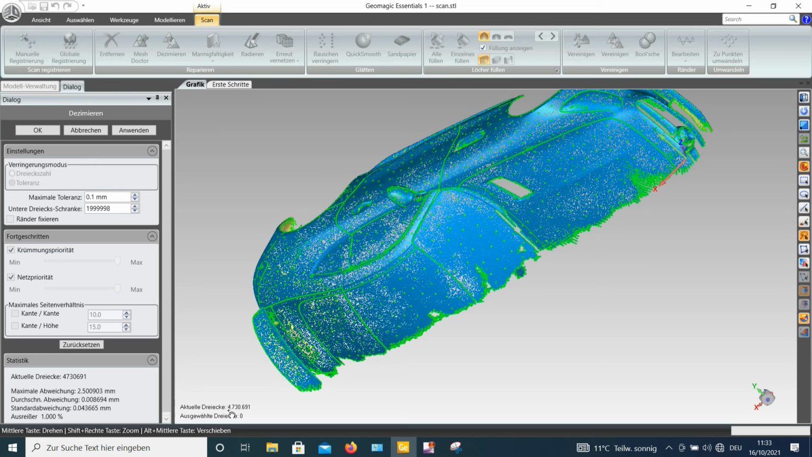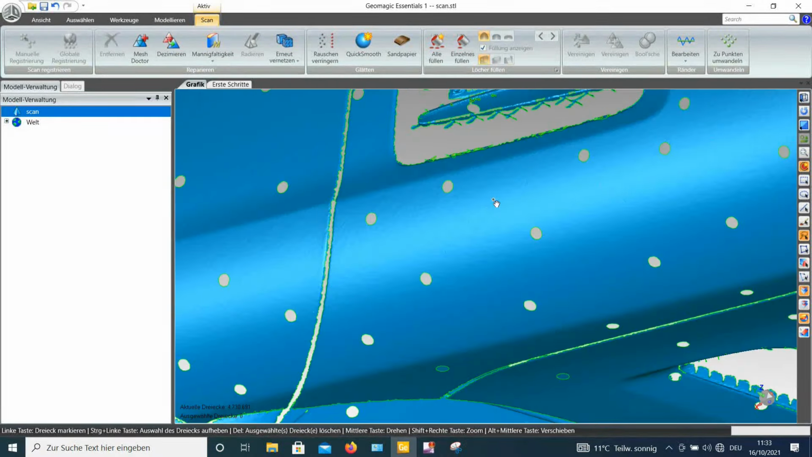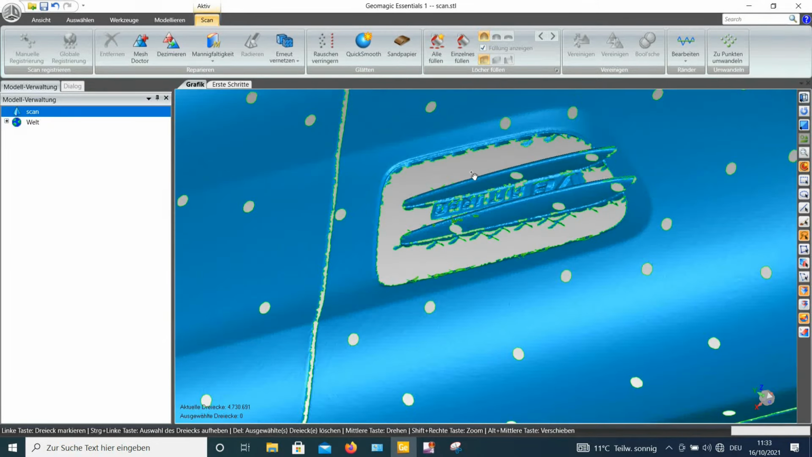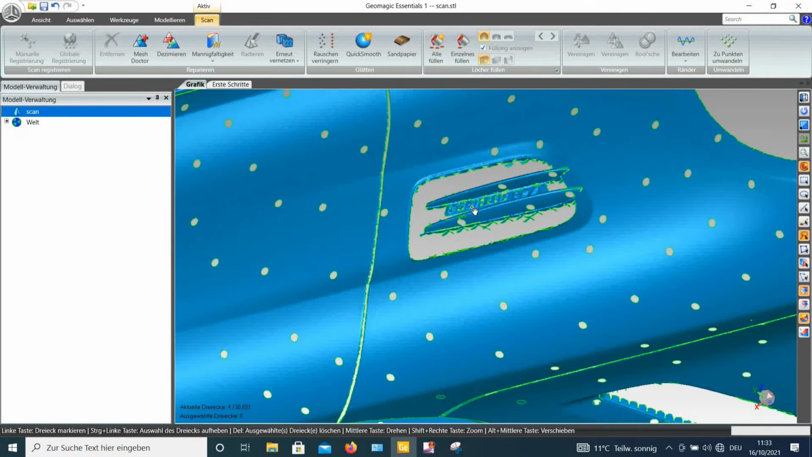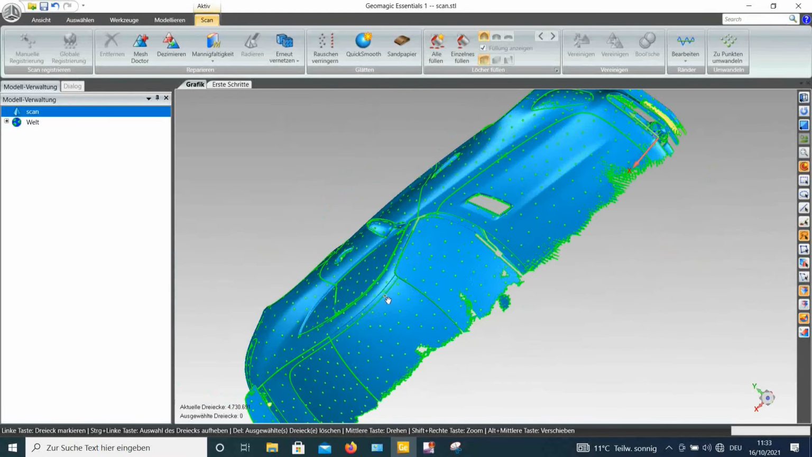We went down from 19 million to 4 million, and let's see how the representation looks like of the result. And I would say it's really still great. I have really still the writing details from the motor type and so on.